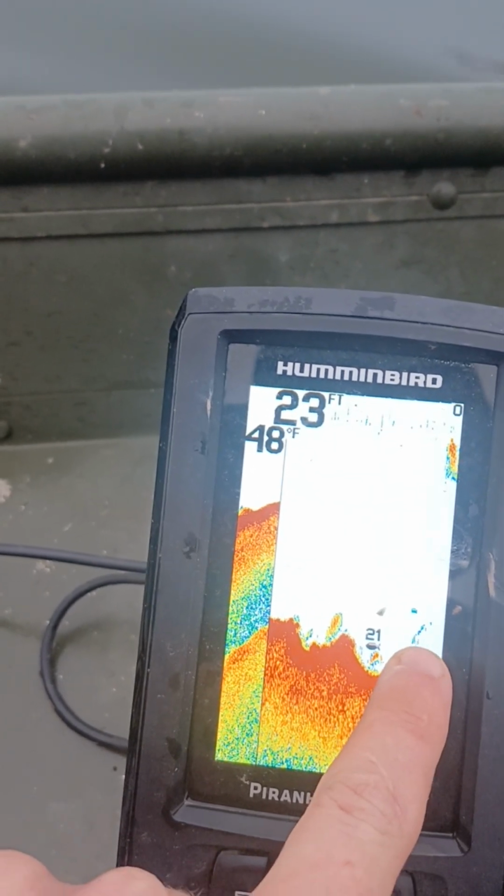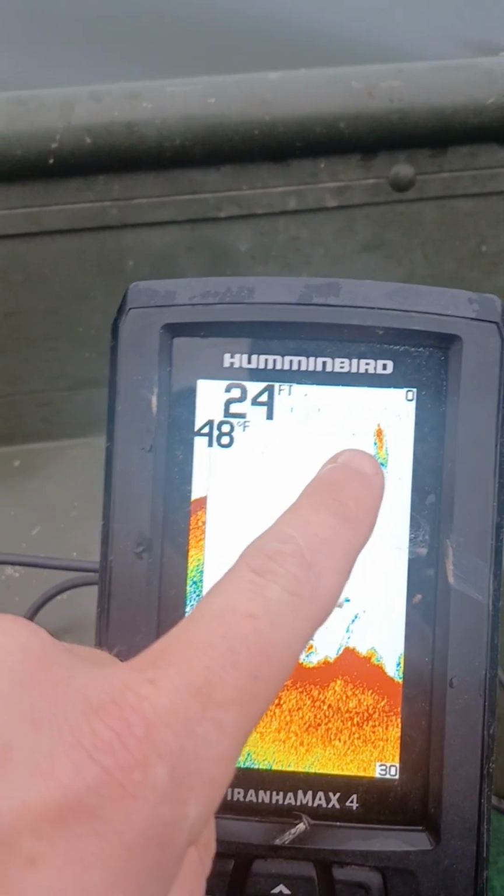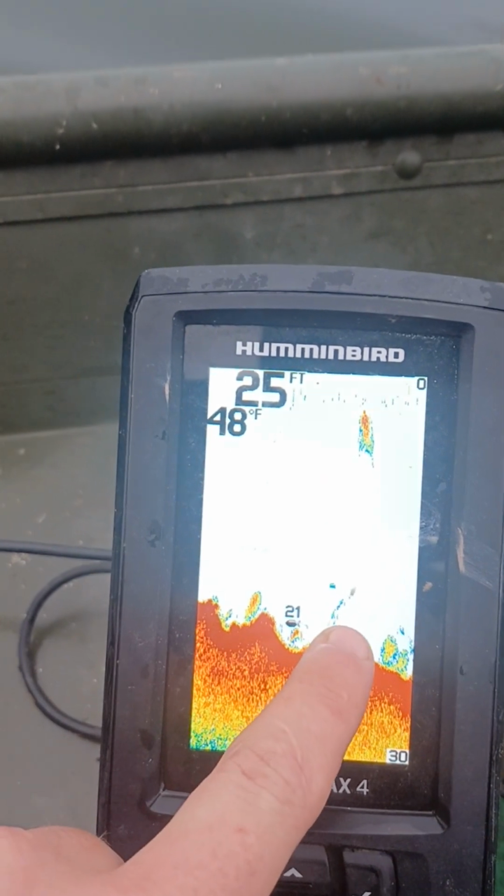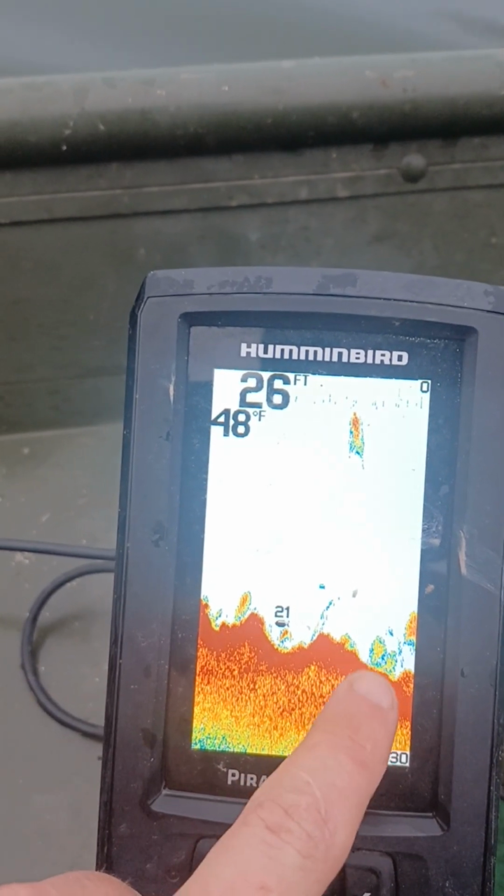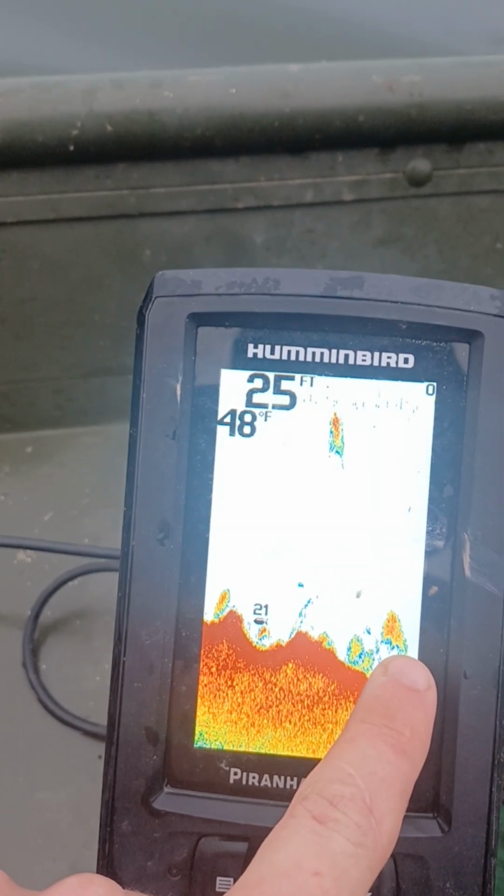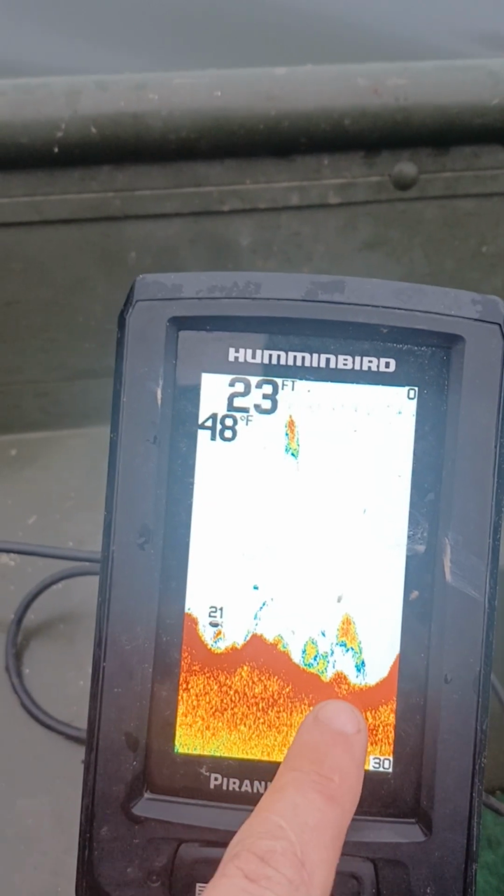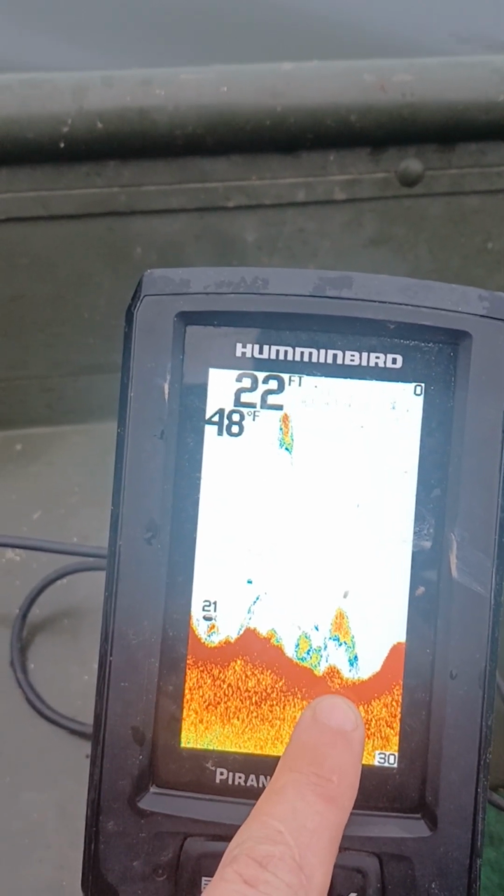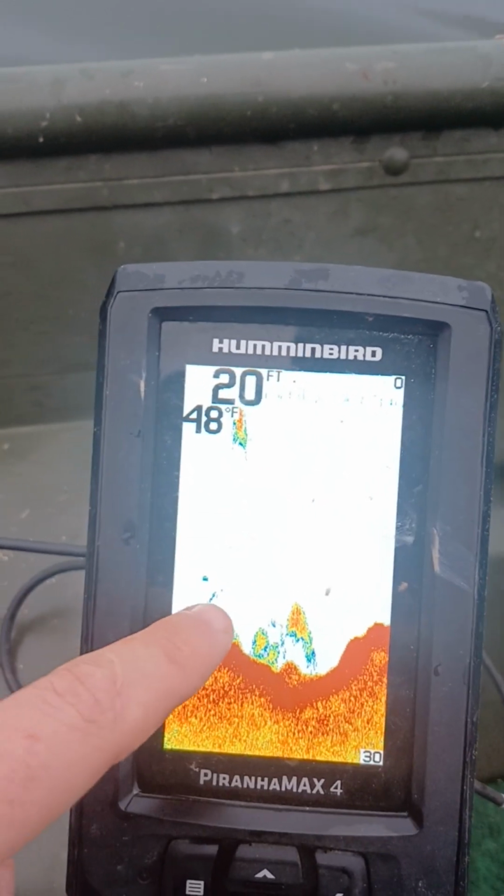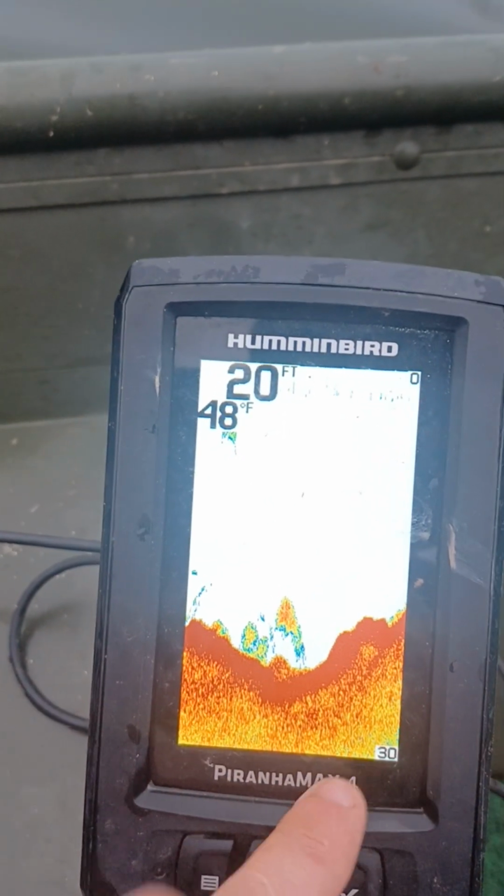Okay, we got a stick or like a tree sticking up right here. There's some shad up through here, looking like some more brush right there. There's a ball of shad. It looks like there's a big old rock right here. But as you can see, it's going up and down, up and down in depth.